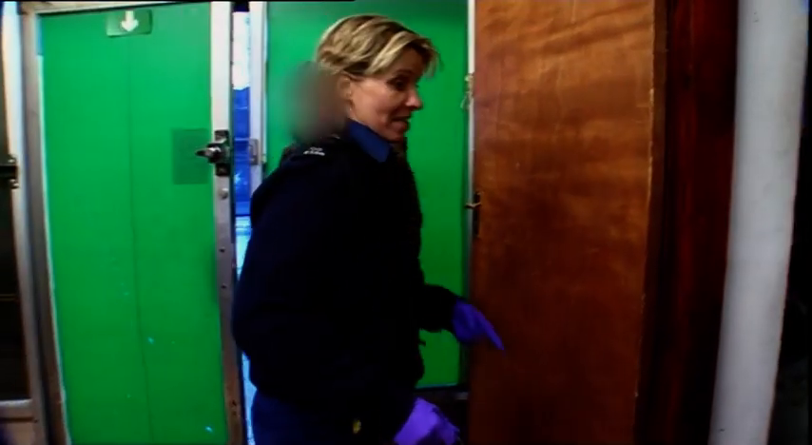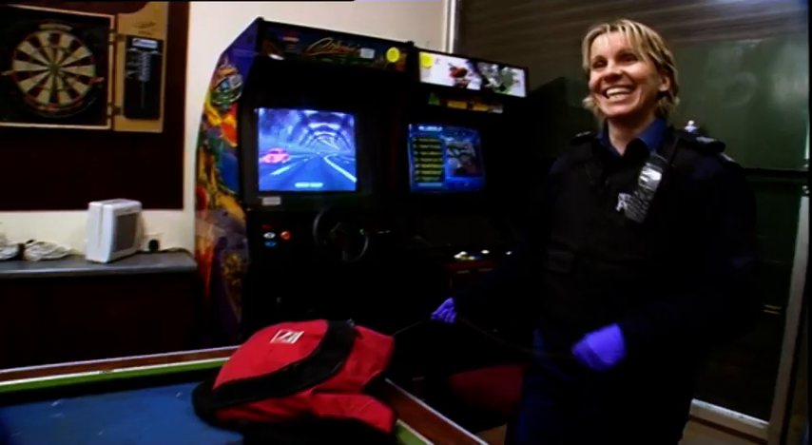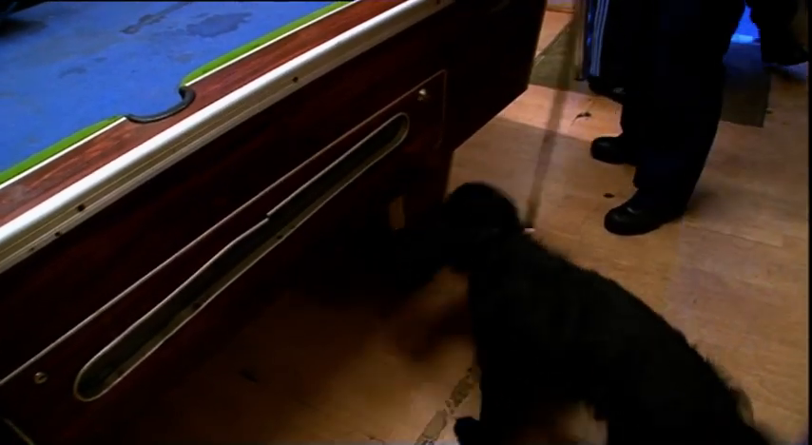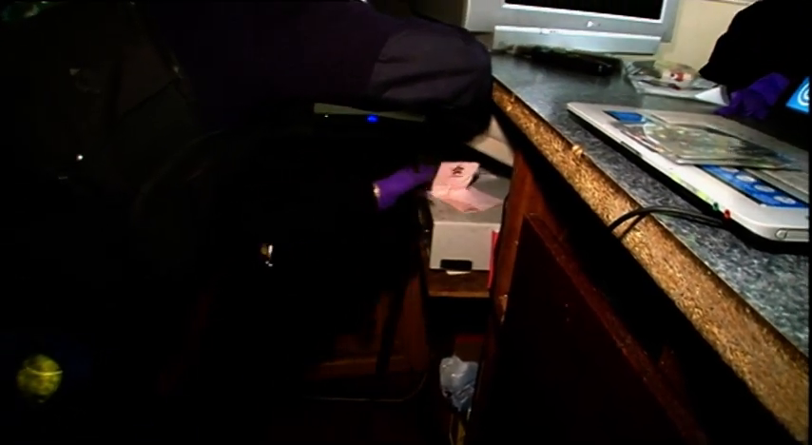With the premises under police rule, it's time for Diesel and PC Gibson. No one has any drugs on them, but they do have a dog. One that seems to find Diesel attractive. Despite the unwanted attention, Diesel's gone straight for the till. PC Gibson's not sure why, but something is amiss.